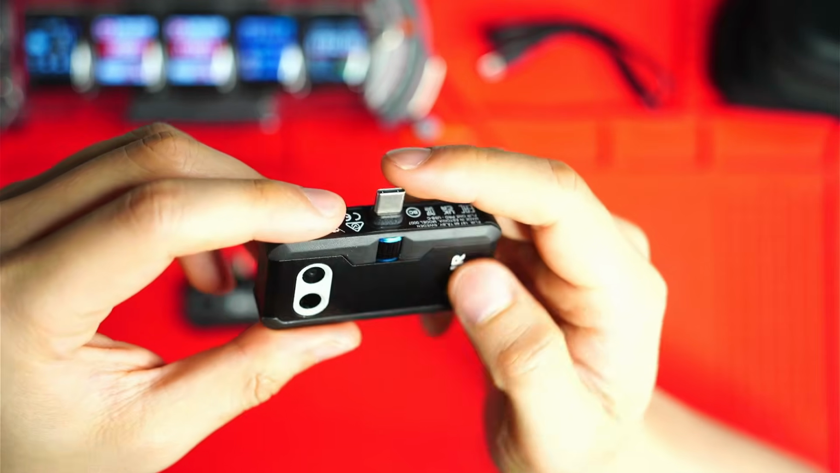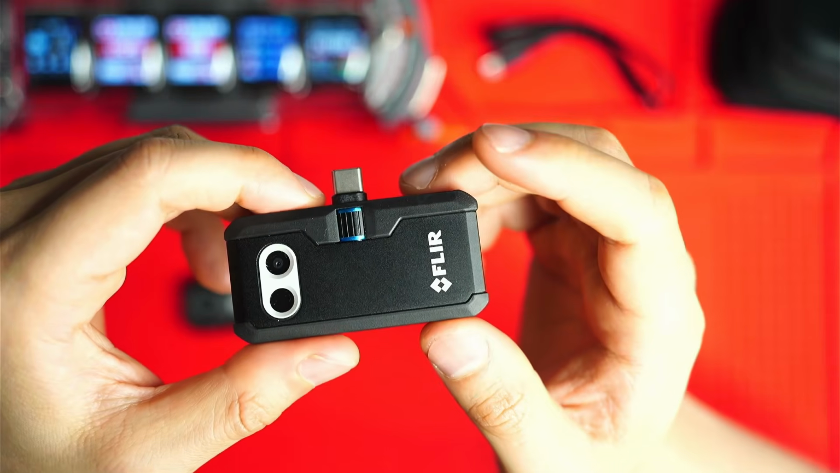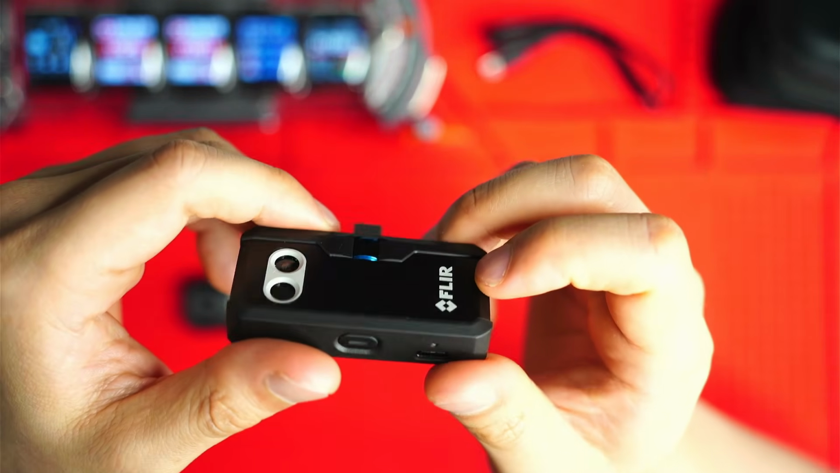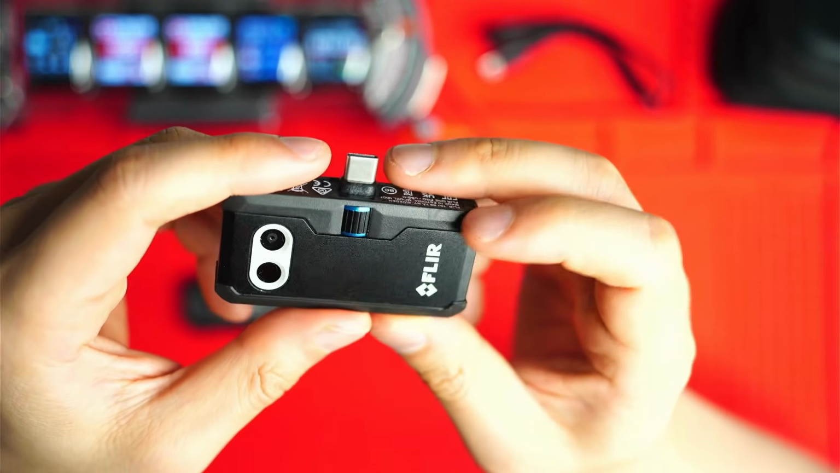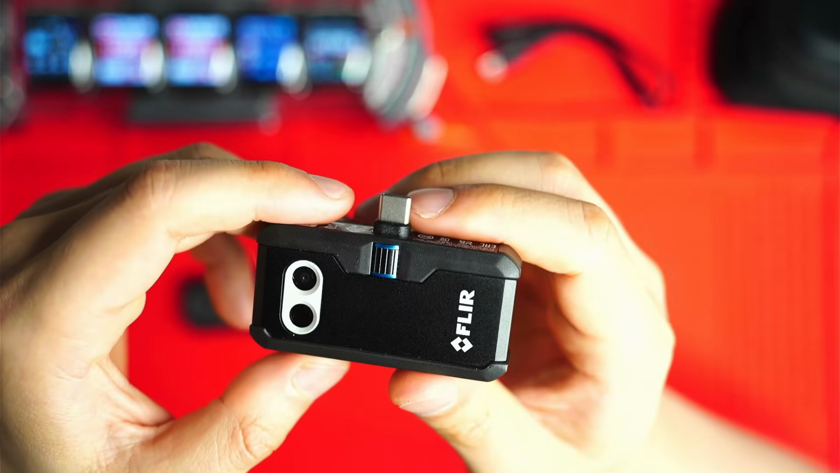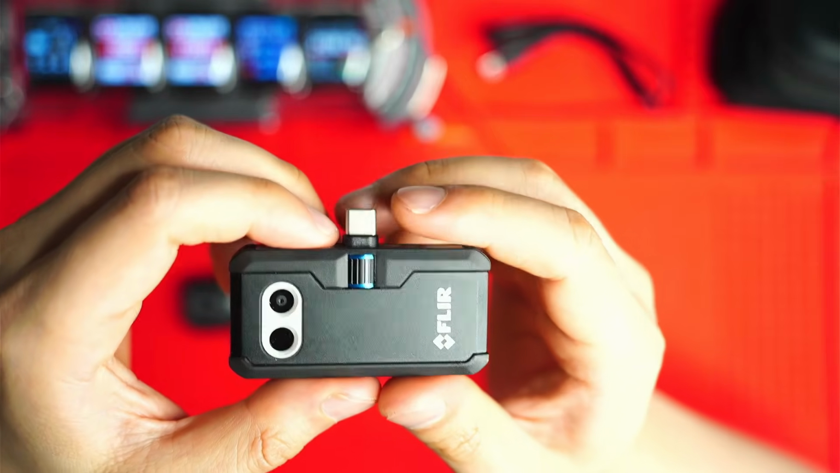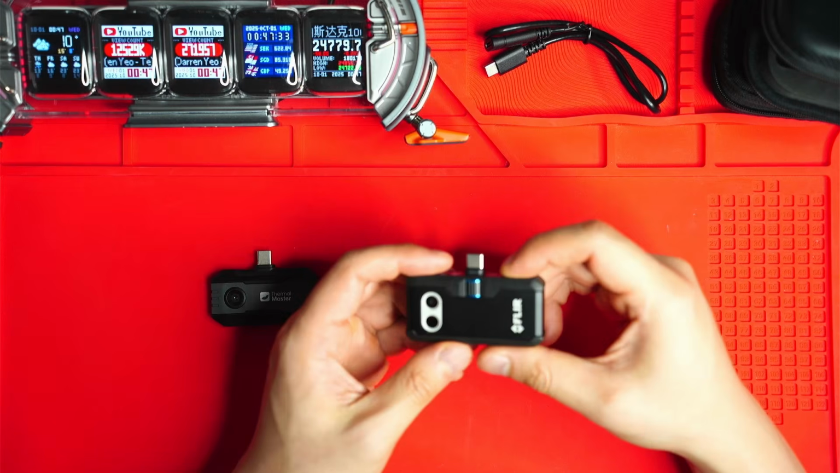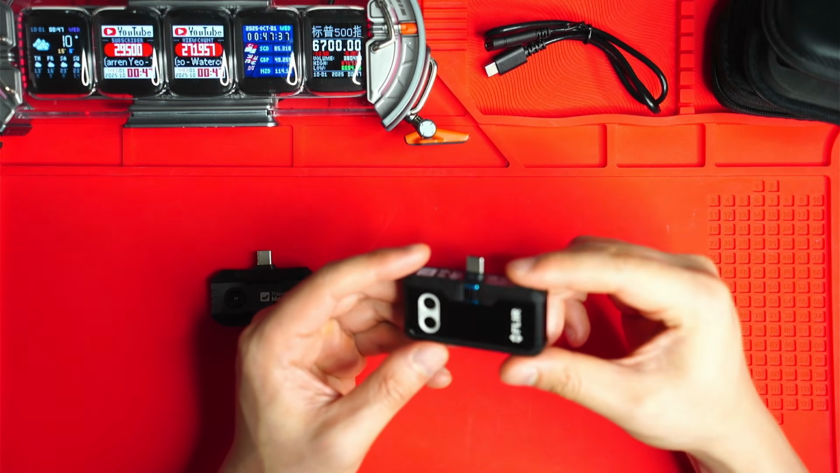And finally, the FLIR One Pro will not operate without the battery holding a charge. So you need to charge this thing separately. The battery only lasts for an hour, then you need to charge it again. And there's also the issue that if the battery fails or starts to wear out, it's not going to be able to draw power from your phone, which I find quite bizarre for a device of this price. It should be able to do something like that in an emergency. So overall, if you need that MSX overlay function and you don't mind the higher price tag, the FLIR One Pro is still a solid choice.